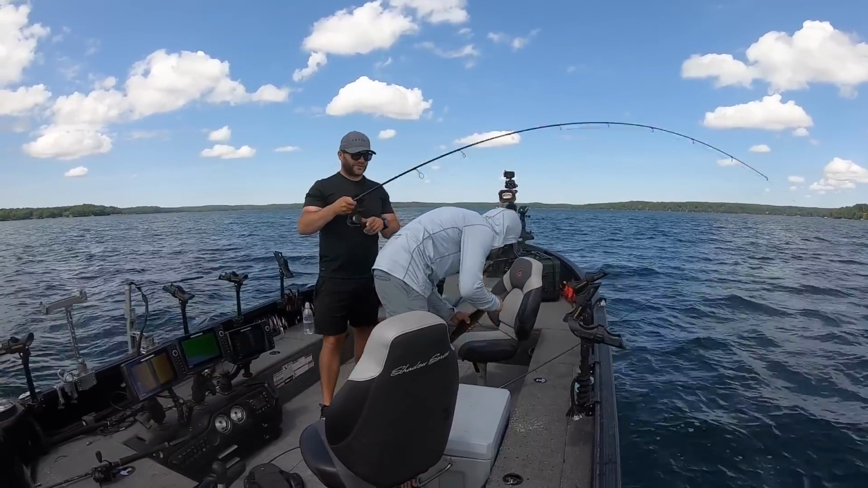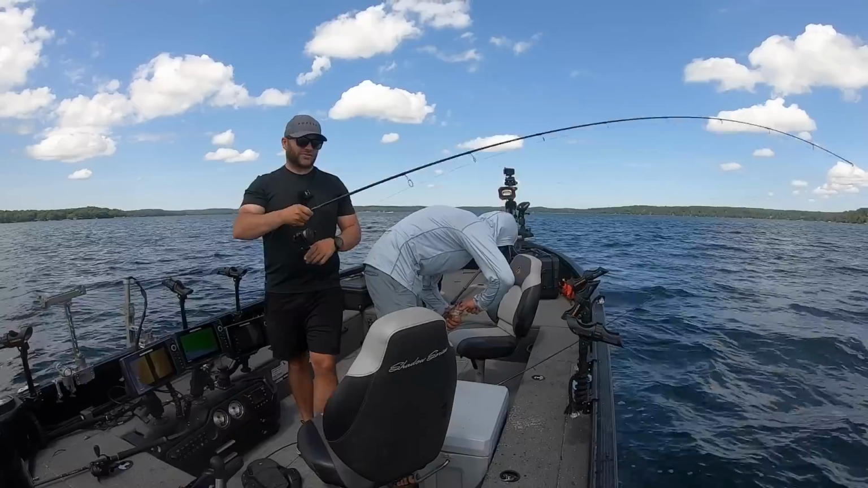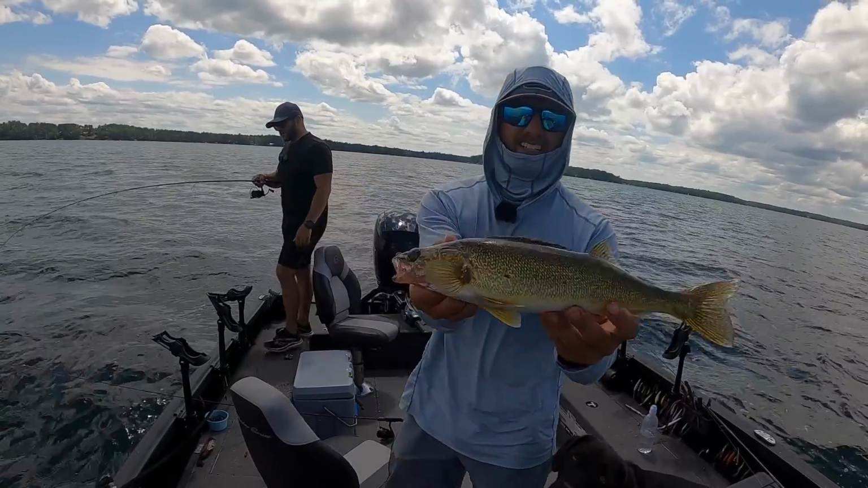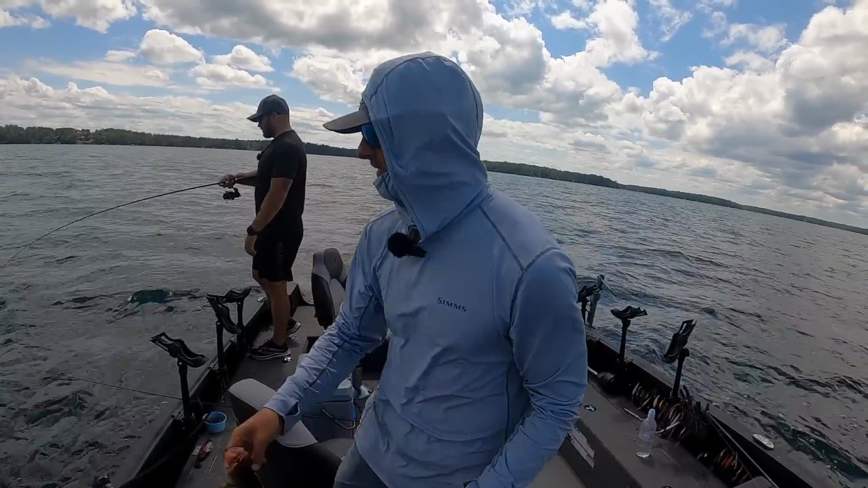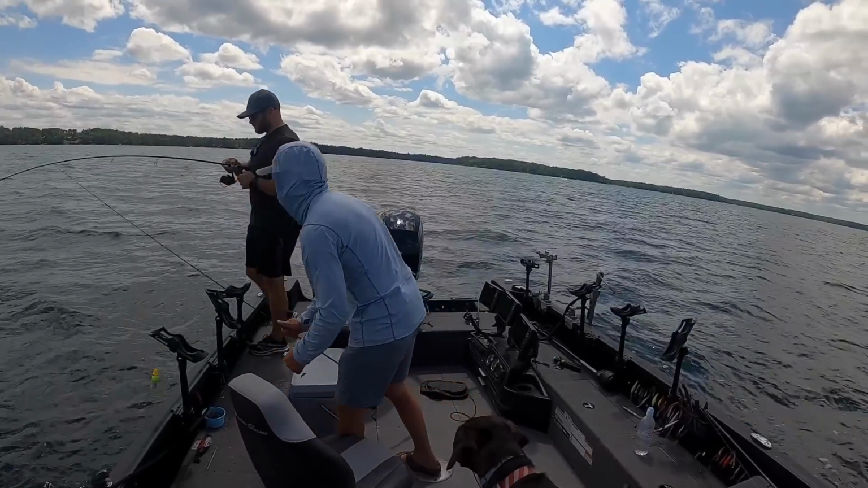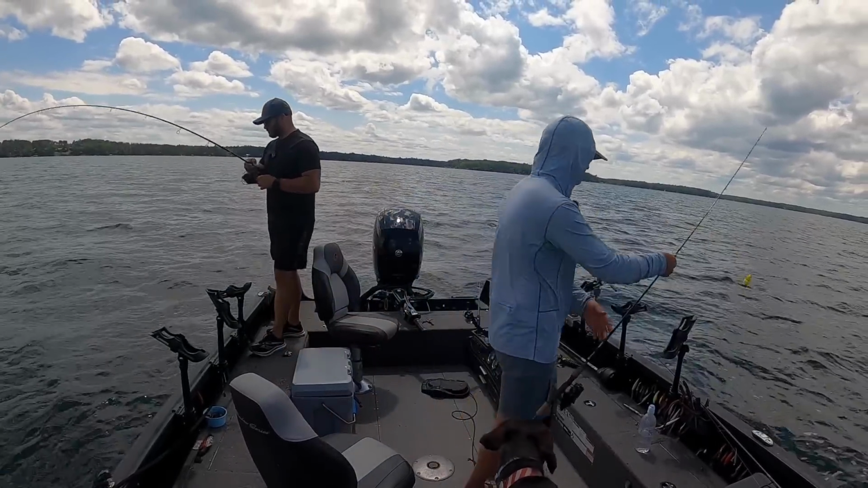Somebody just doesn't want to fish it because, you know. Dude, you just can't do it. I'll let you catch all of them today if that's how it's going to be. No problem doing that. There we go. Nice 17-incher that just gave up till he got in the boat. As he got in the boat, Mitchell hooked up on a big one.